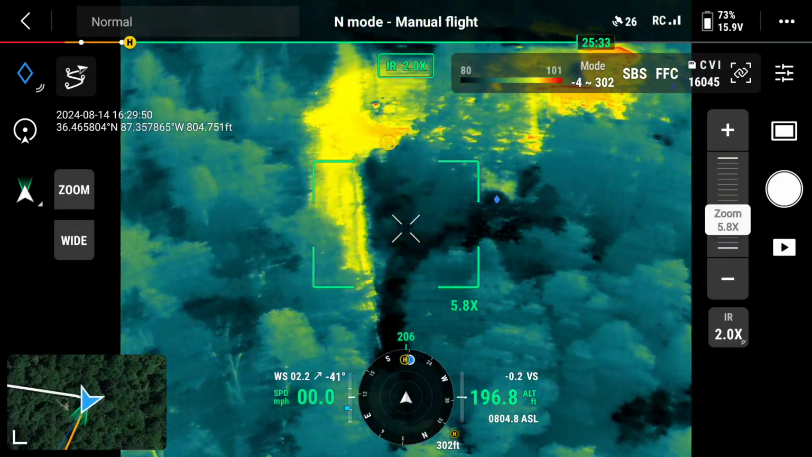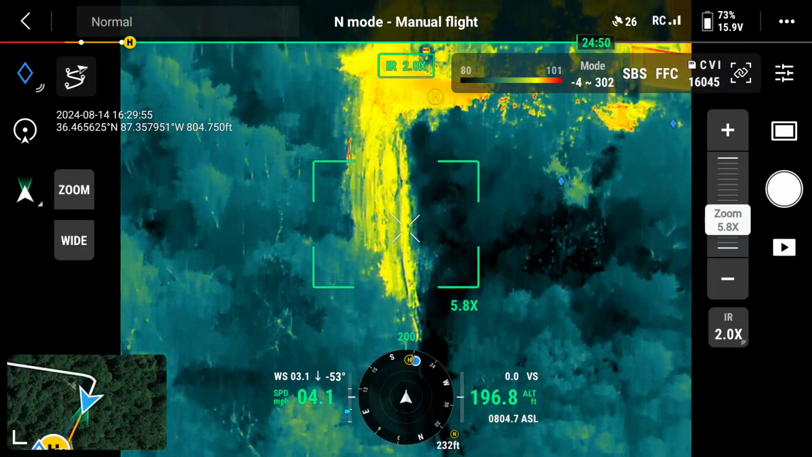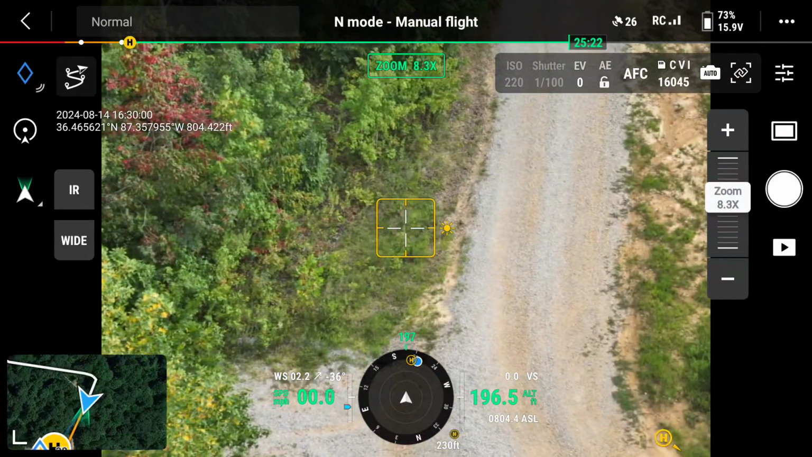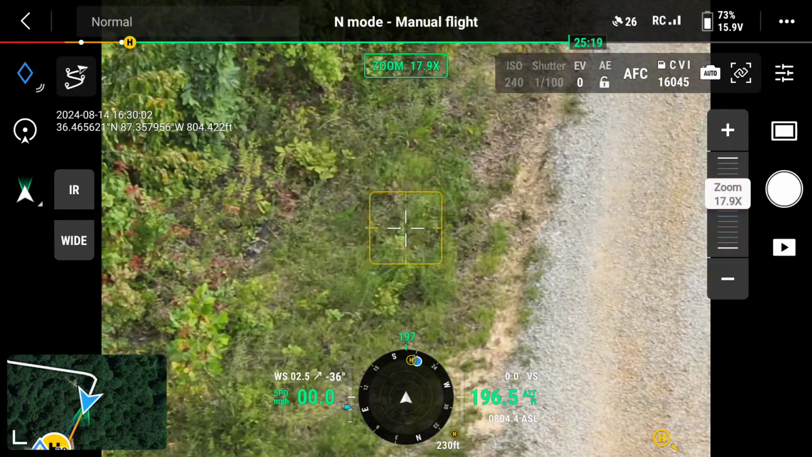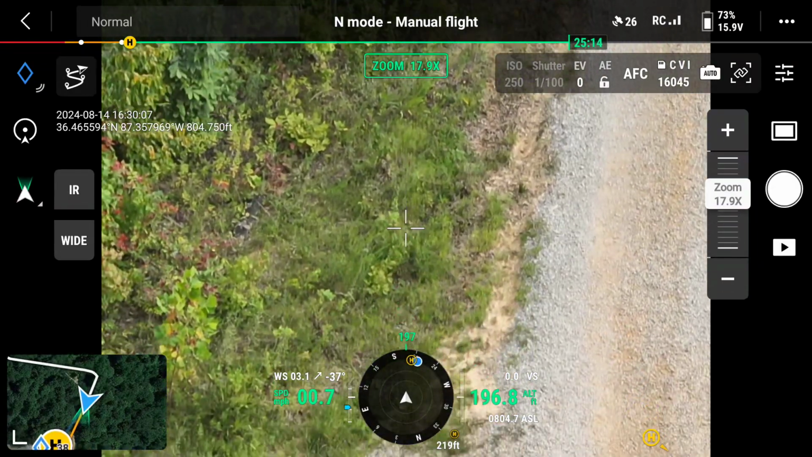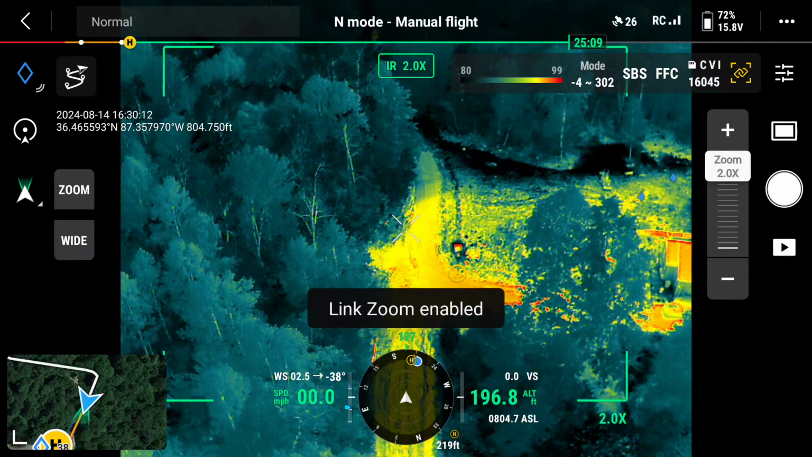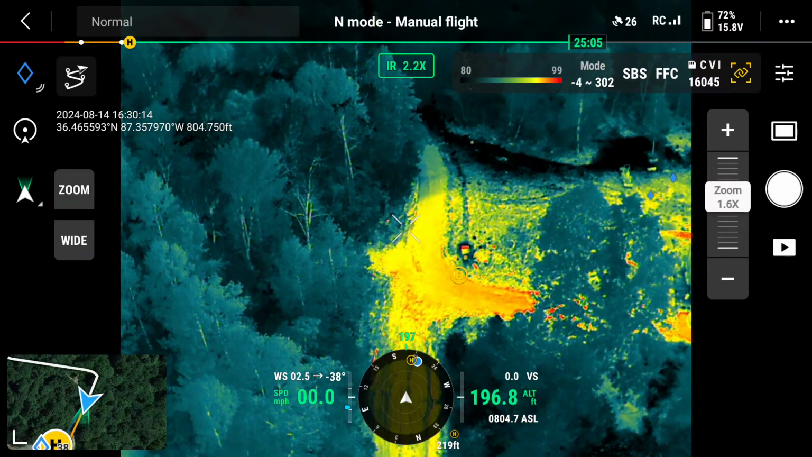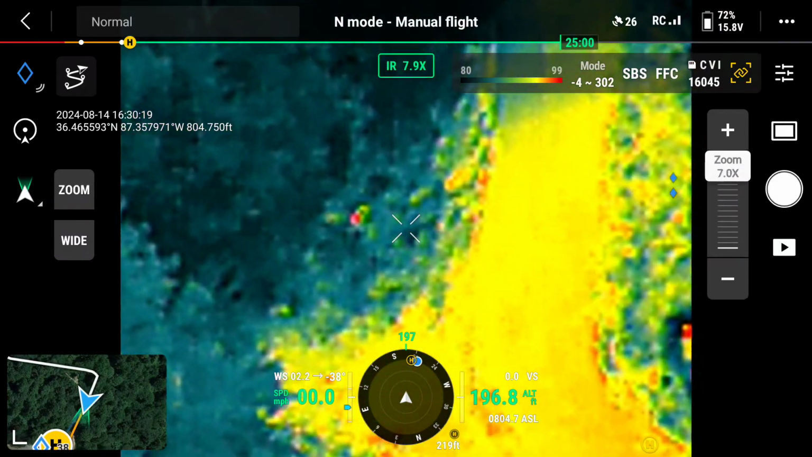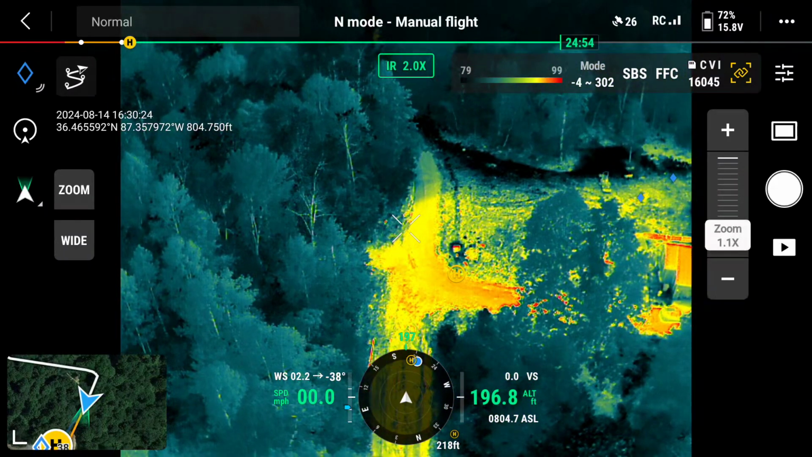I actually had to put the drone up last night to go looking for my cat because she got out. What is that little hot spot there? So you can link your zoom on the thermal and the visual camera as well, and it will zoom in to a point on the thermal when you do that. I guess that's just nothing there.